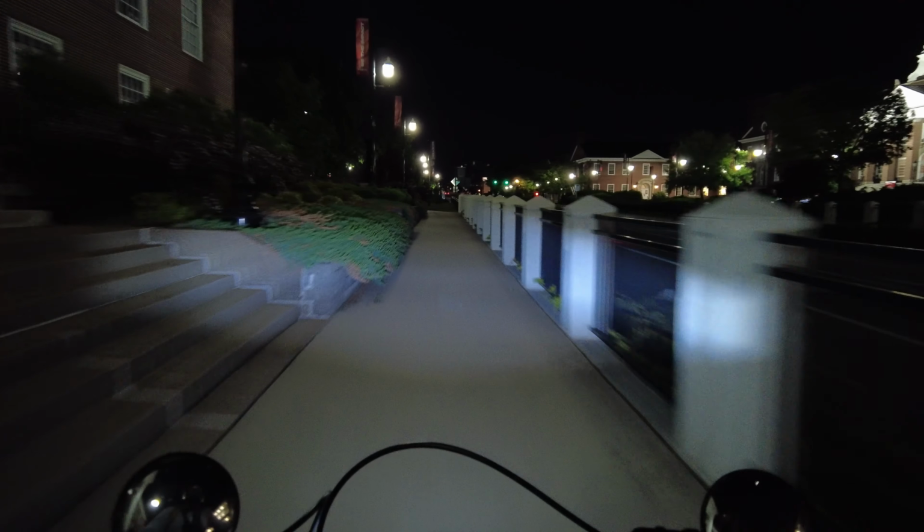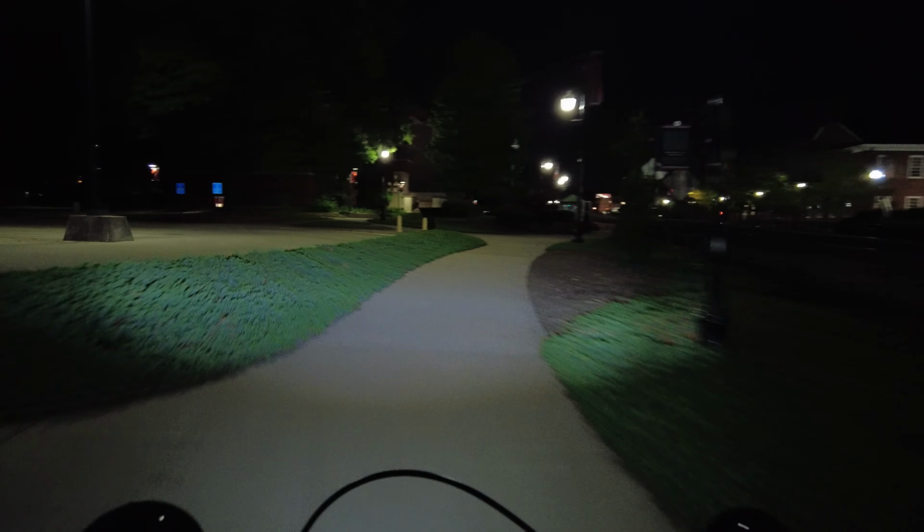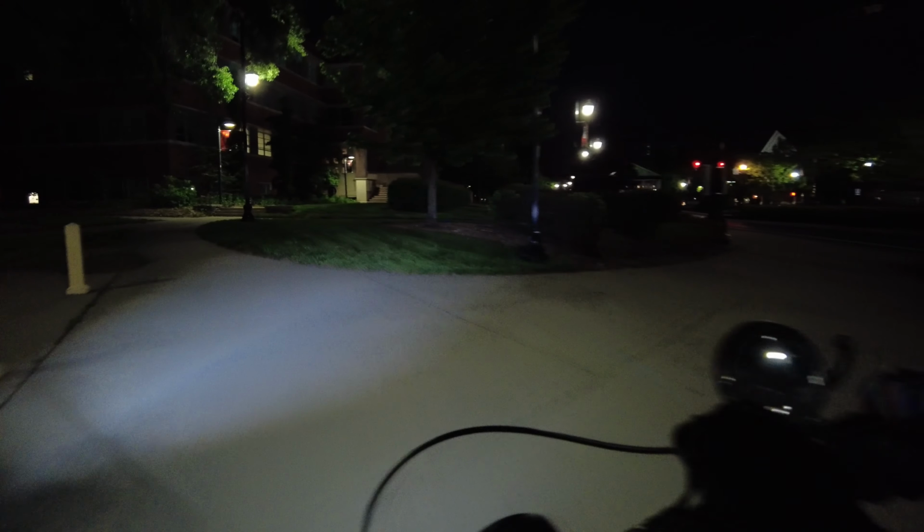And obviously I would not ride through here on the bike like this during the daytime when they're busy and there's plenty of people here, but at nighttime it's pretty empty. Not anybody around to complain.